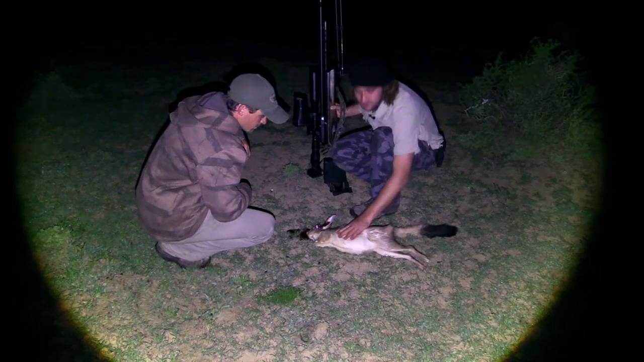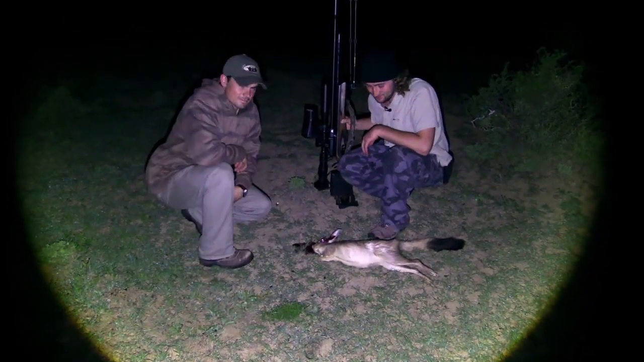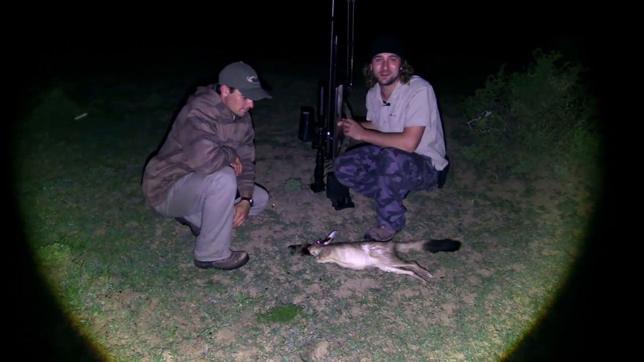So stoked. Last spring hare of the night. That's what we're talking loudly again. We've called it a night now. We've got that last one that we were looking for, even though it took a while.